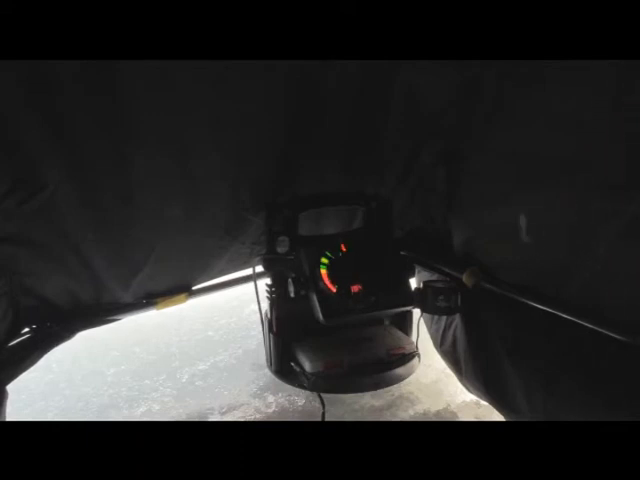So now what we're going to do is put this down in the other hole. I've drilled side-by-side holes, by the way. I use one for my jig and the other one for my depth finder. Naturally, I've got the camera kind of in my way here, but we'll see what it does. It should start picking up the jig.